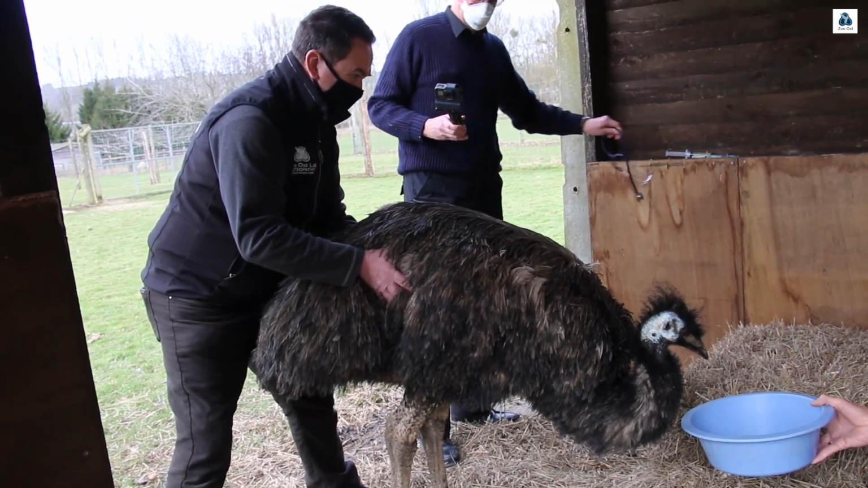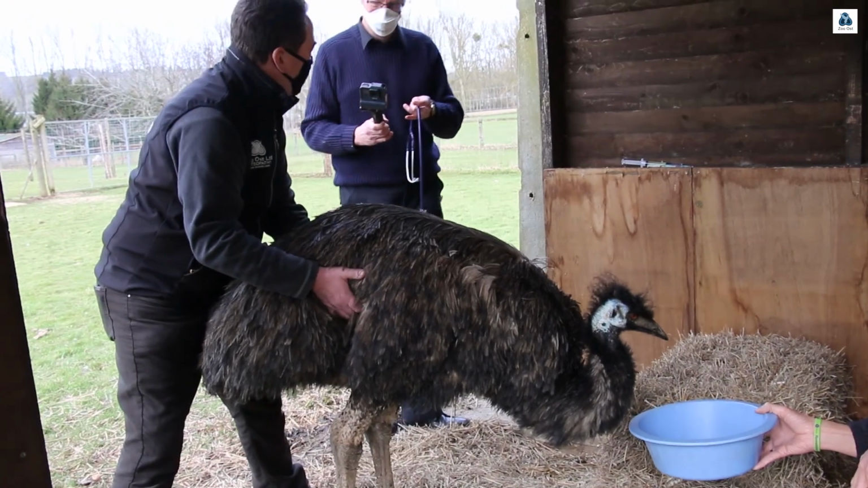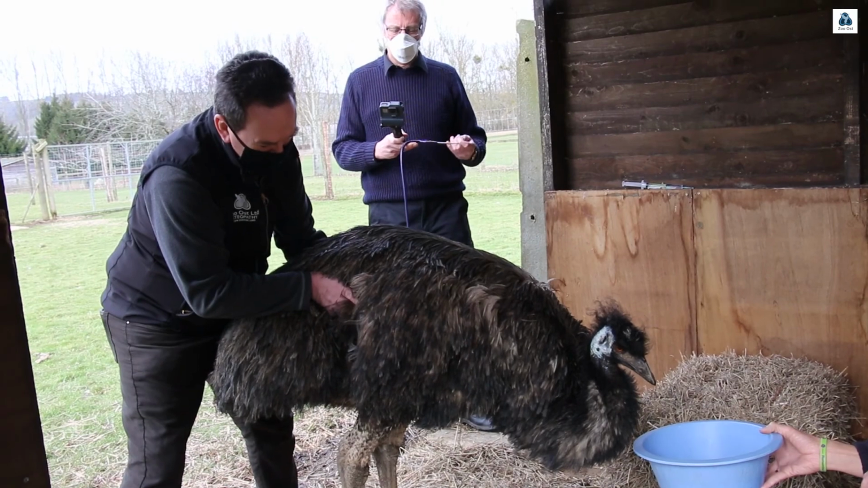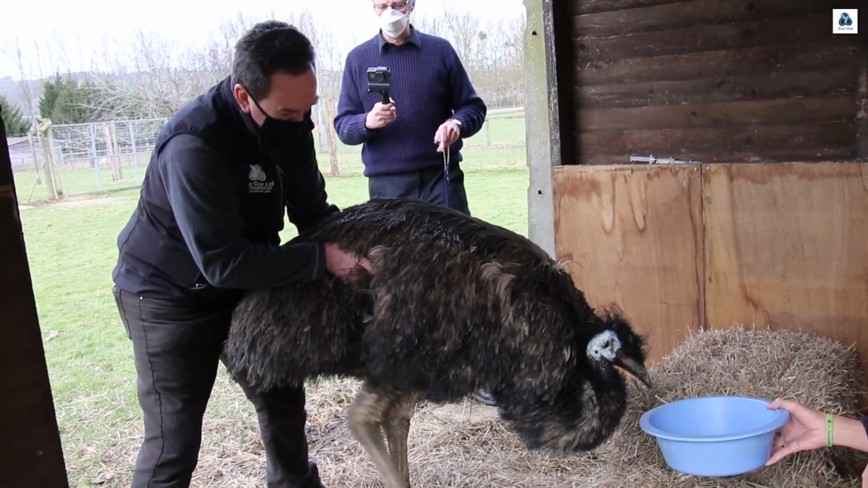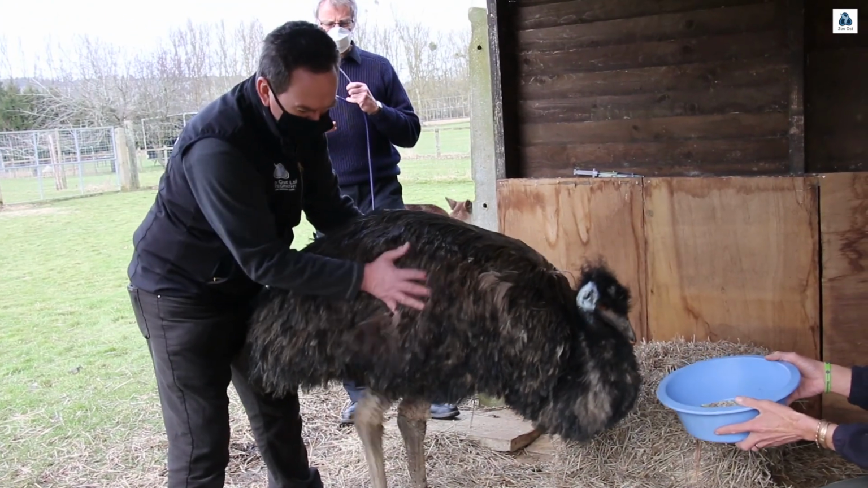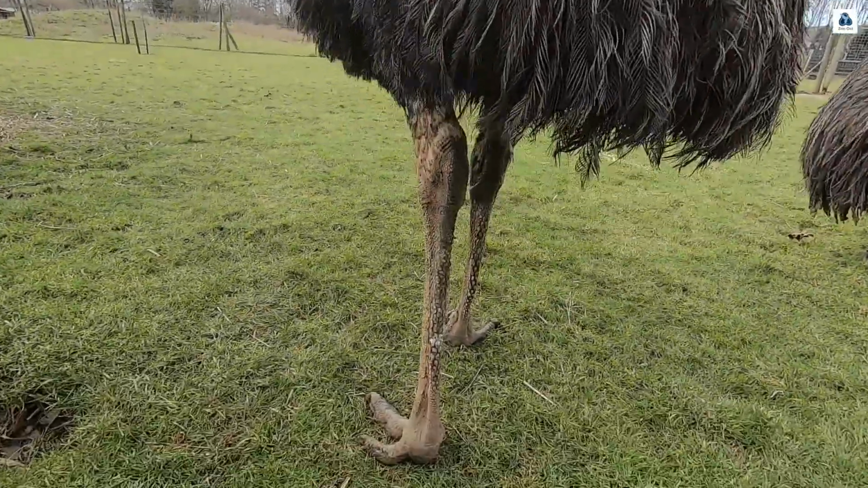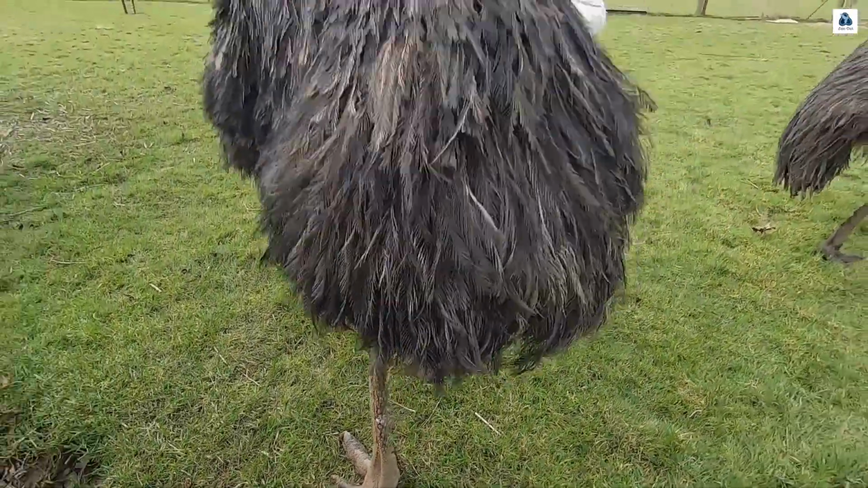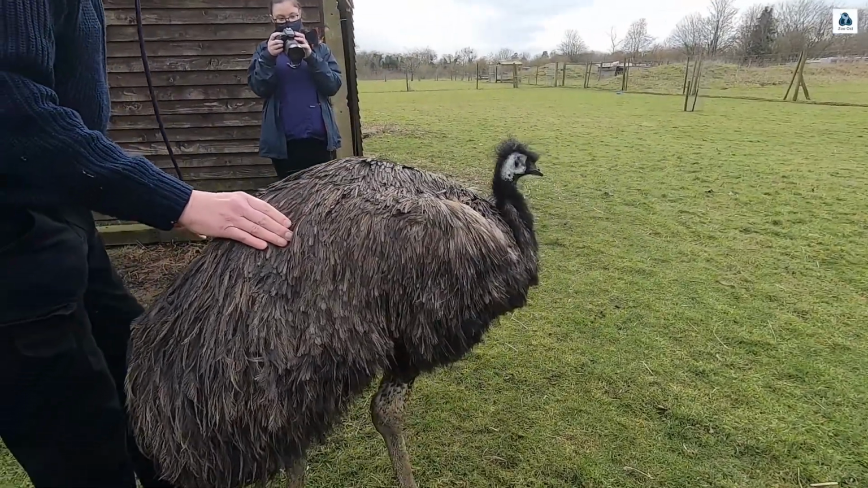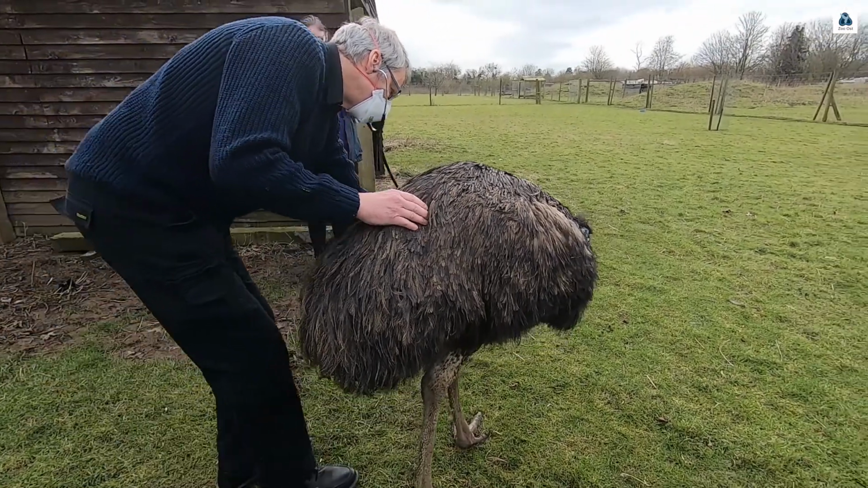And I'm working around the hip joints here, just trying to very gently alter the resting state of some of these muscles, just to help her to move more freely, but not to lose the stability that she's got. And this just shows you some of their makeup, and you can see the very dense feather patterns that these birds have.